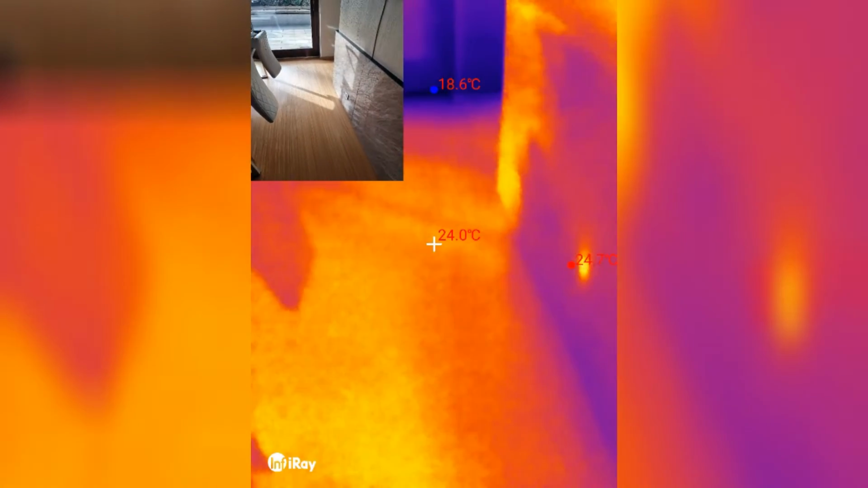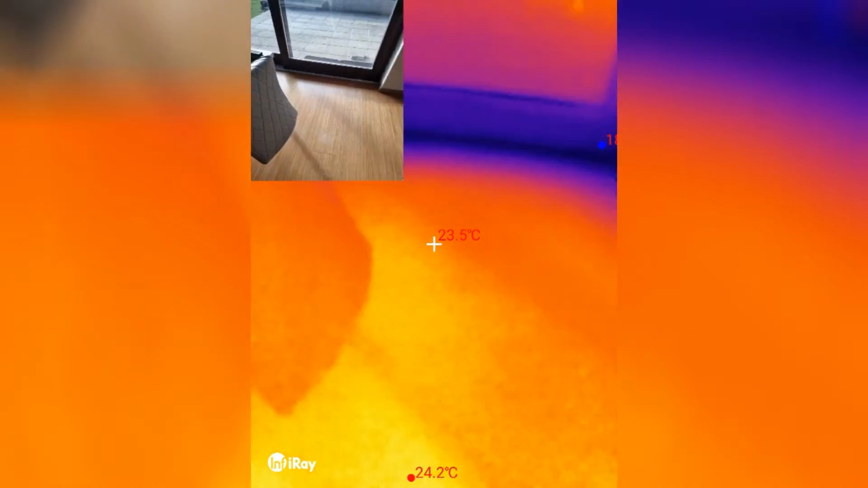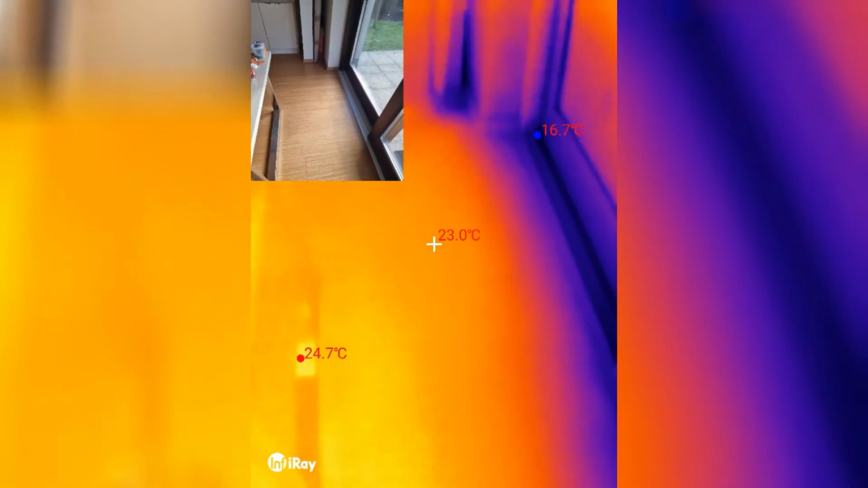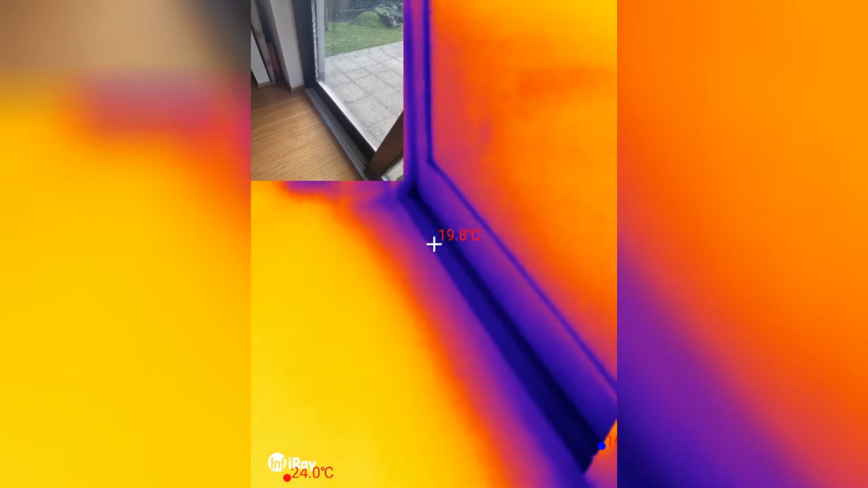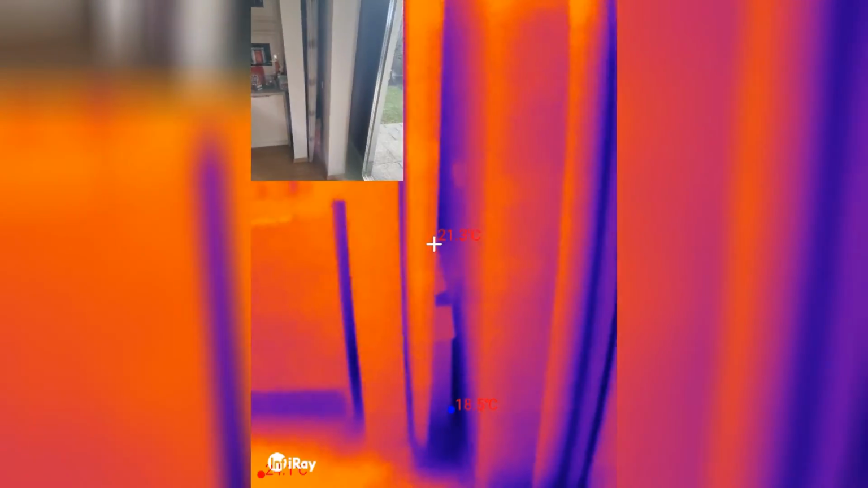And if I go over here, okay, there's not much to see. Underfloor heating, and the sun is shining, so obviously it's heating up the walls and the floor here. You can even see the shadows. Well, that's really cool. These sliding doors here, it has this metal plate, and that's definitely cold, so you can feel that there is a temperature gradient of, well, 5, 6 degrees. And that corner is a little bit cooler. Again, the corner is a little bit cooler.